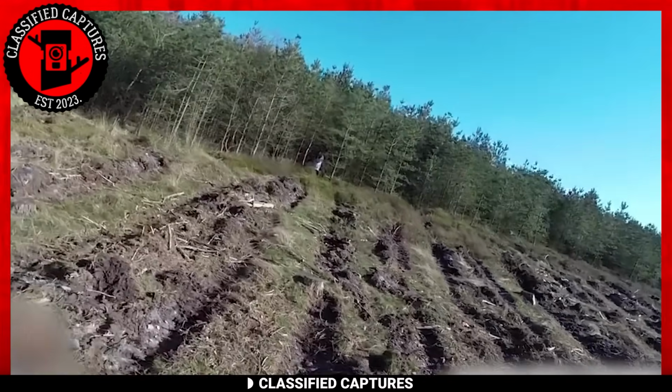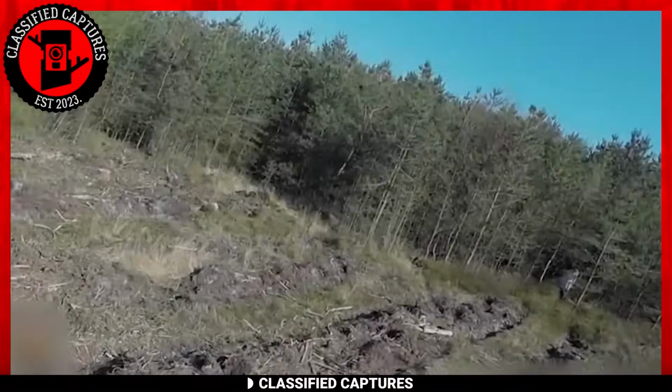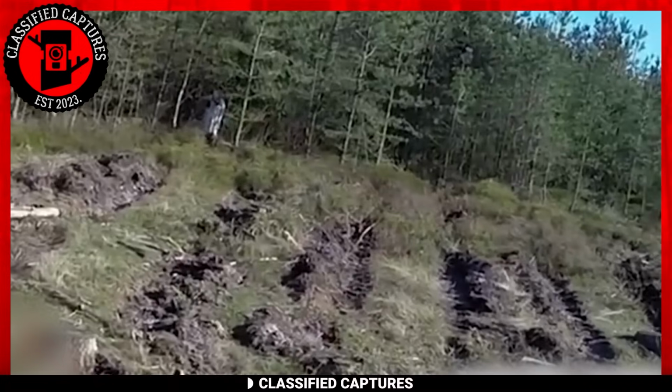While skeptics may dismiss this sighting as a hoax, it's worth noting that the area has a history dating back to the 1990s of stories involving strange entities moving through the woods.